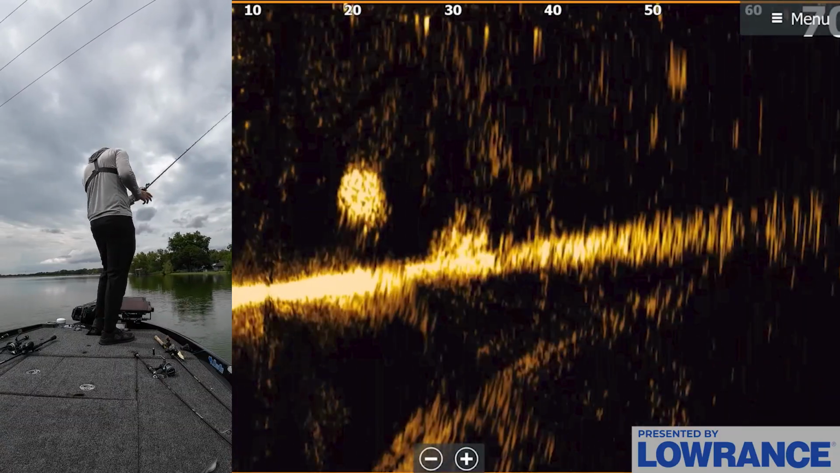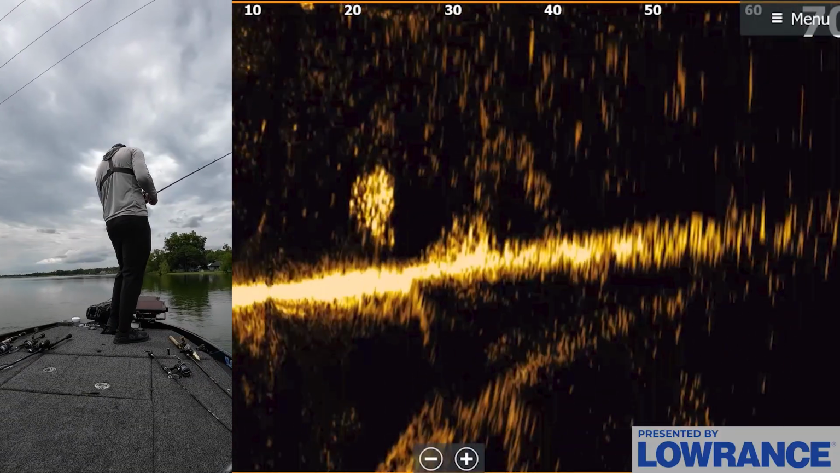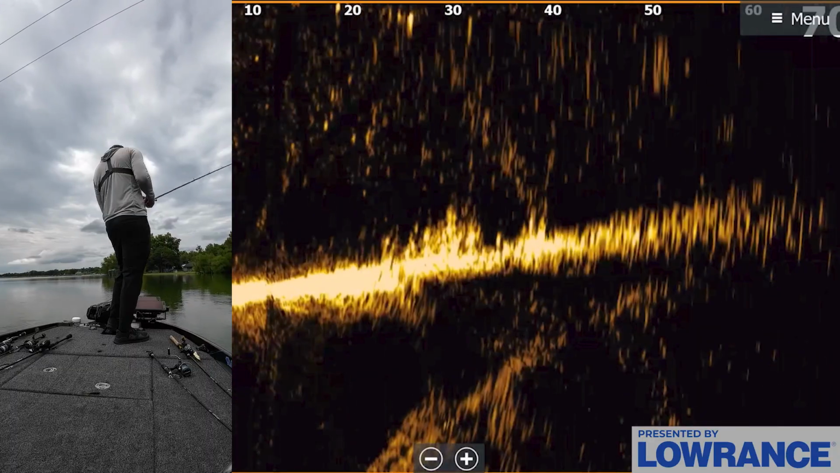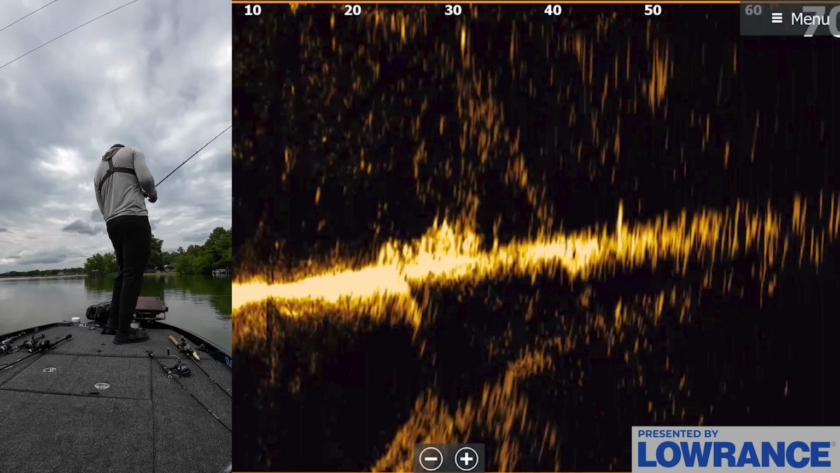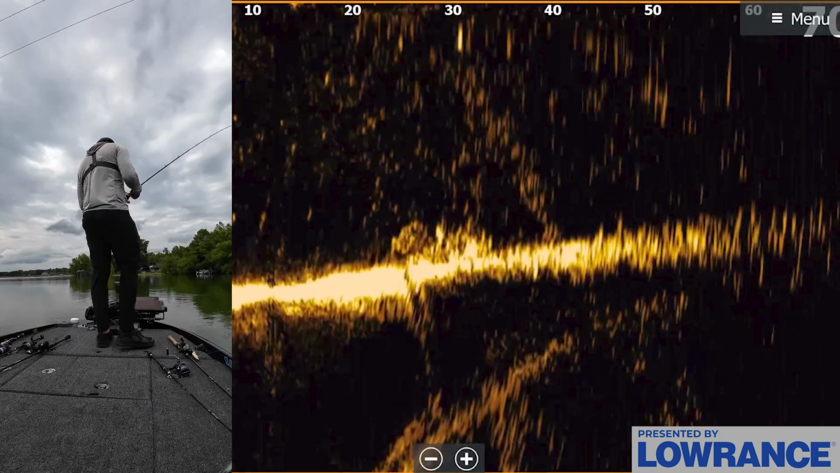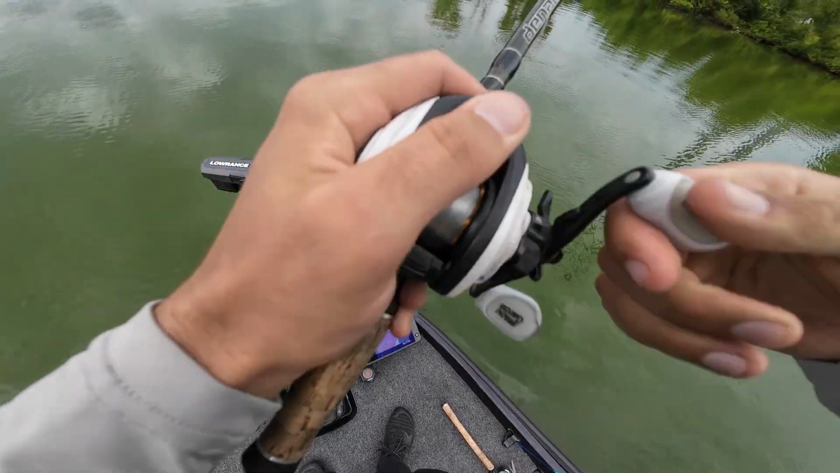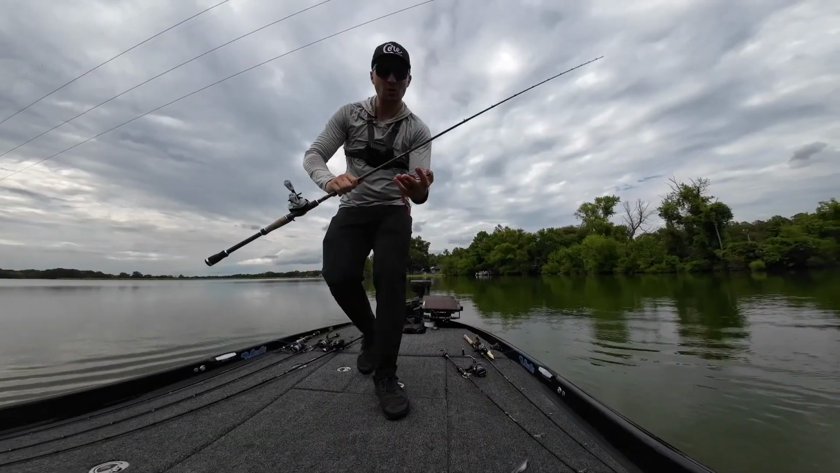Oh my gosh, I can't believe I missed the fish on that last spot. He hit that so hard, my rod was almost pulled out of my hand, and that was on a worm. So obviously, when they want this thing, they're going to get it. There's a bunch of brush in the same depth zone. I just have to find it again. There's one. Oh my gosh, I missed him again. What is happening right now? He hit that thing so hard.